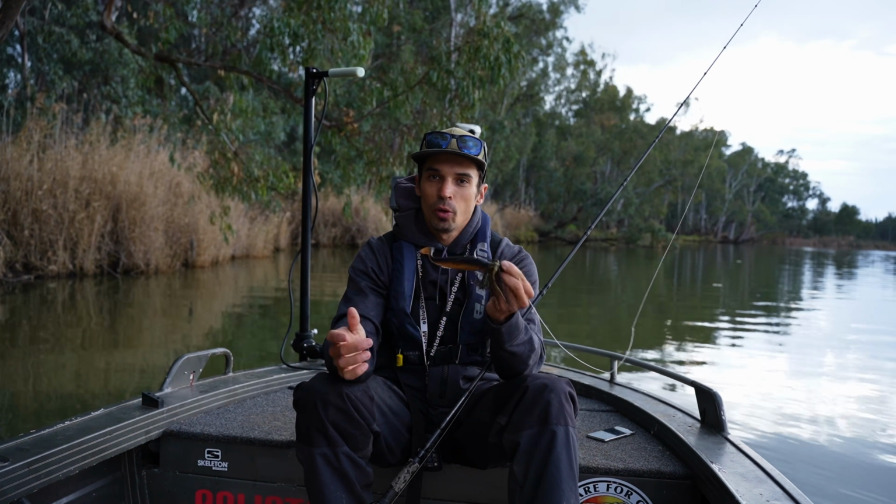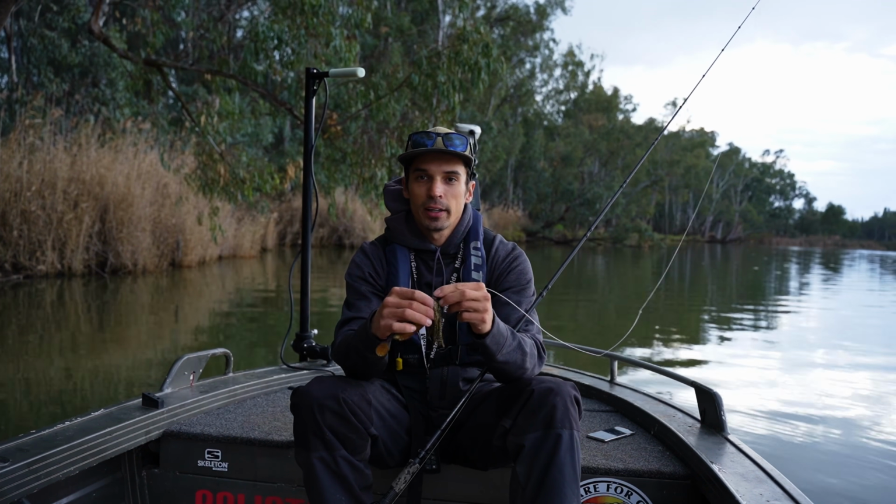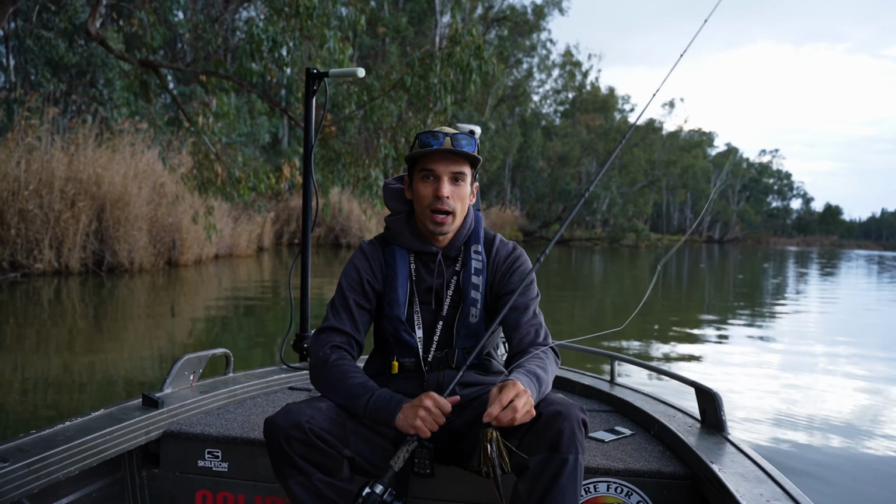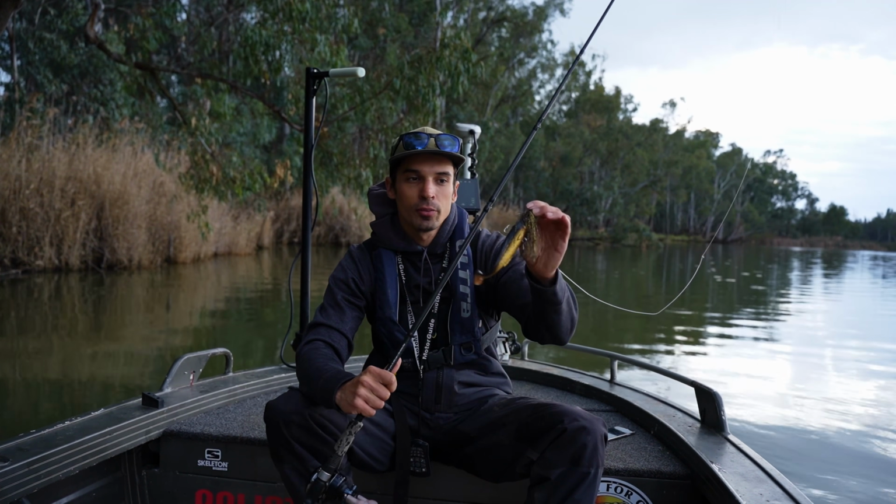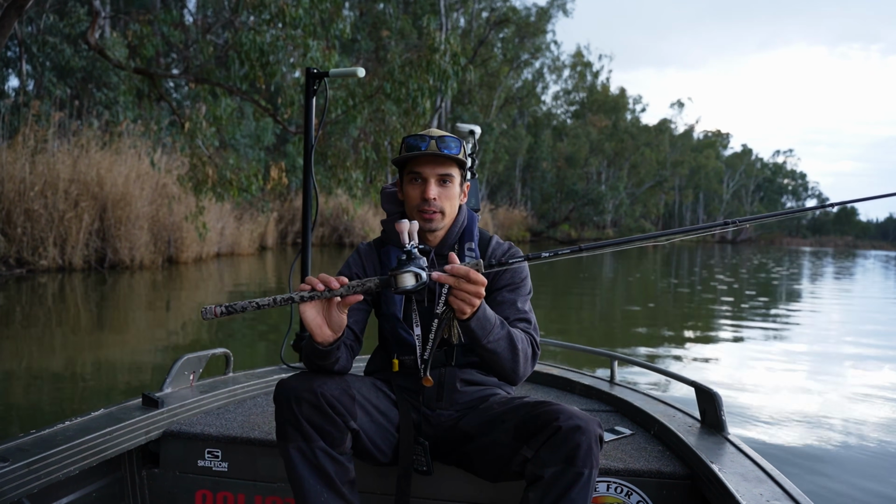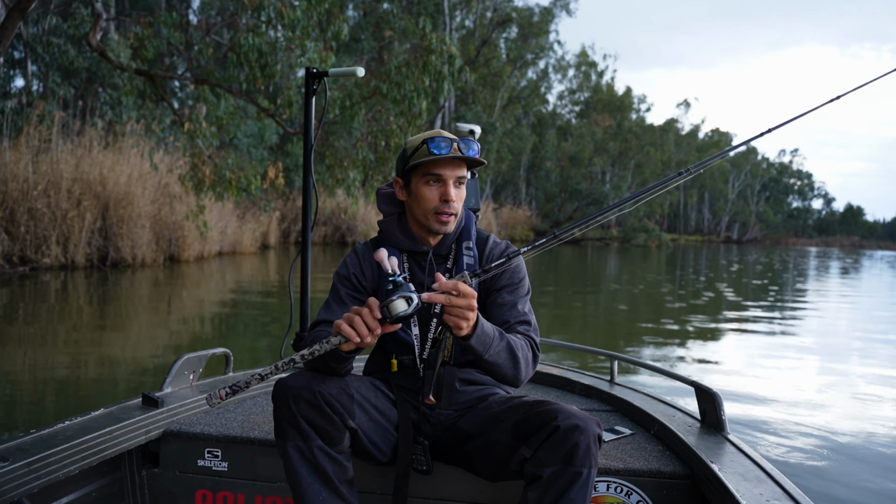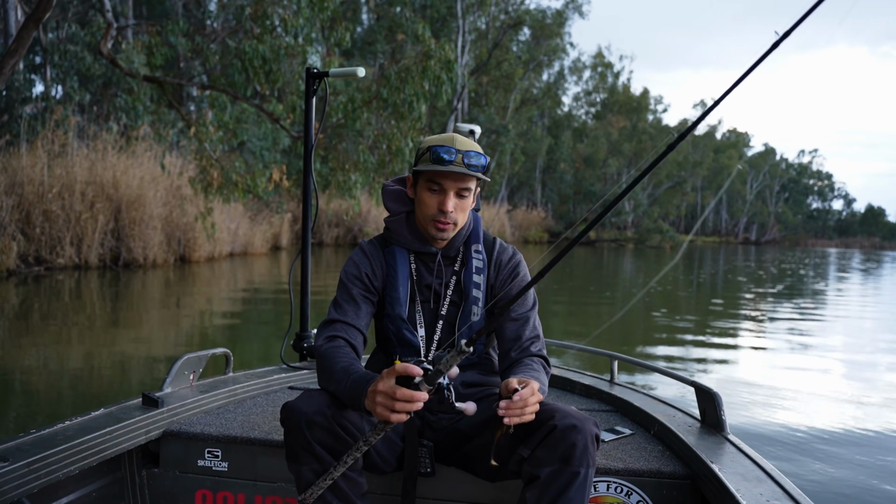You got the skirt working, and then you got the paddle tail as well, and I just found they're deadly on the spooky fish here in Mulwala, and pretty much every cod that I find on the scope loves to eat these things. So that's the gear I'm using to get the job done, and it's been working great for me, but there are other options and you can use other stuff if you want.